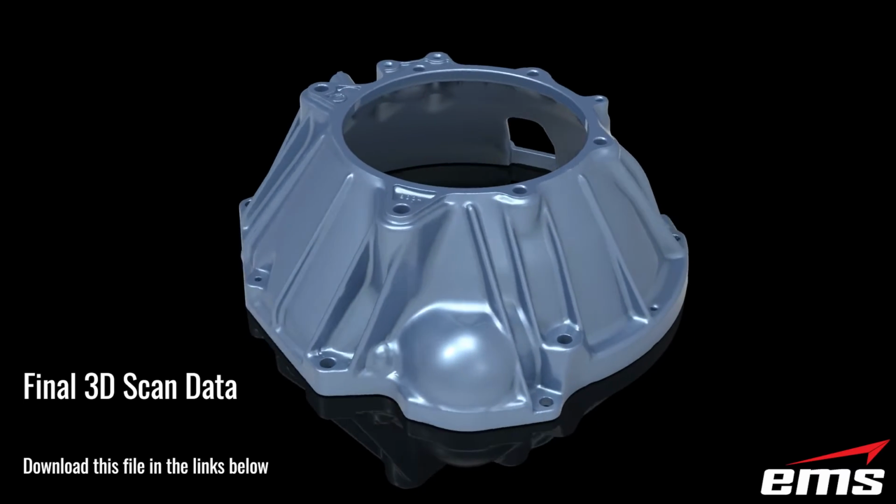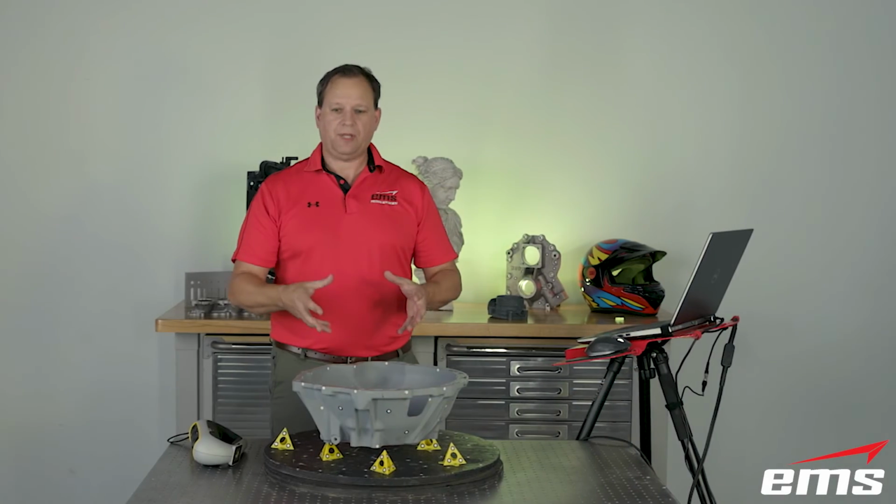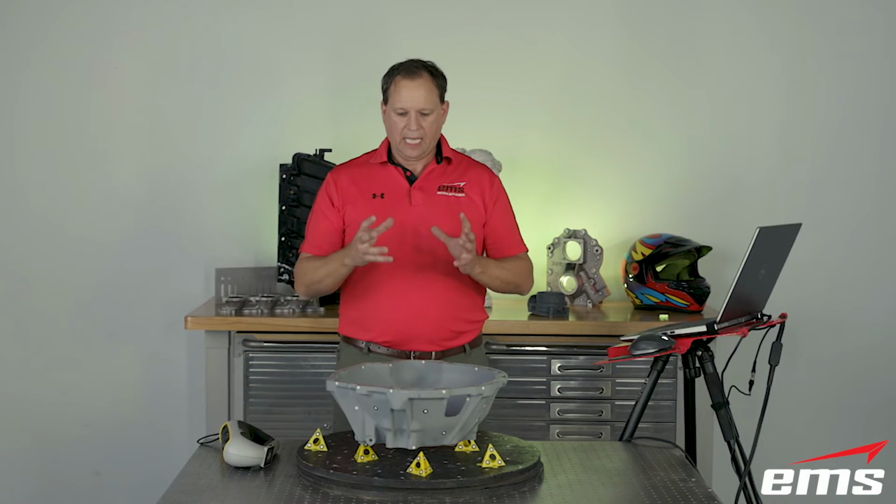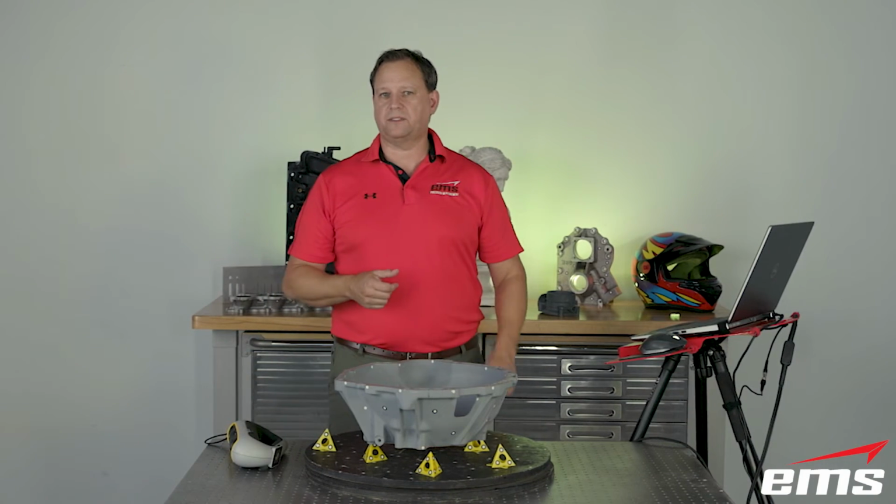So that's just a quick little demo of how fast and how easy this scanner is. Within a handful of minutes, we've scanned the part, we've cleaned it up, we've put it in a coordinate system, we've merged 2 scans and exported it. And from there, we typically are going to take that into some reverse engineering software.